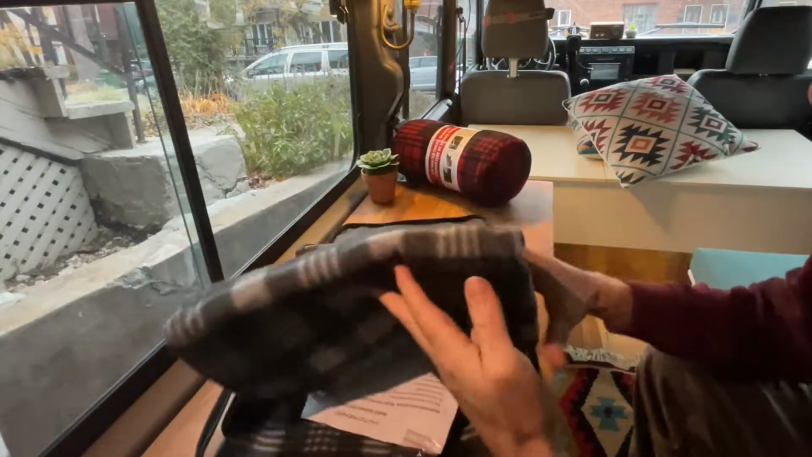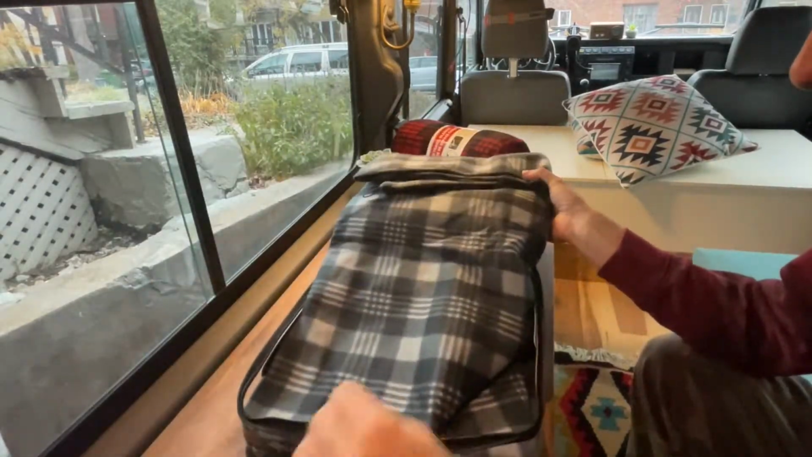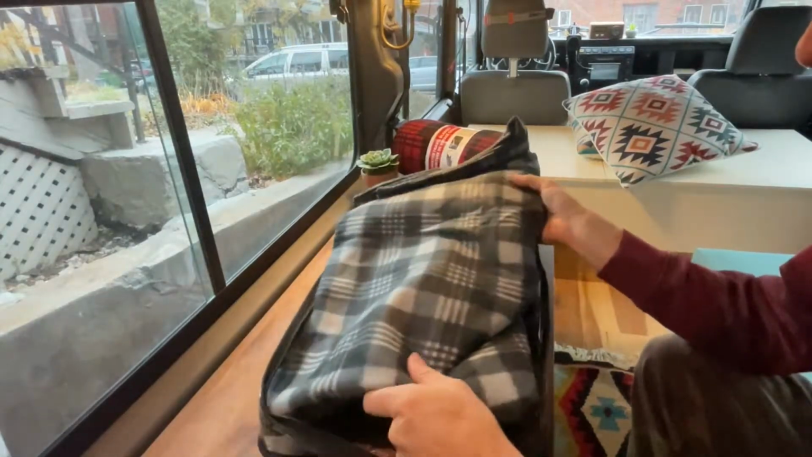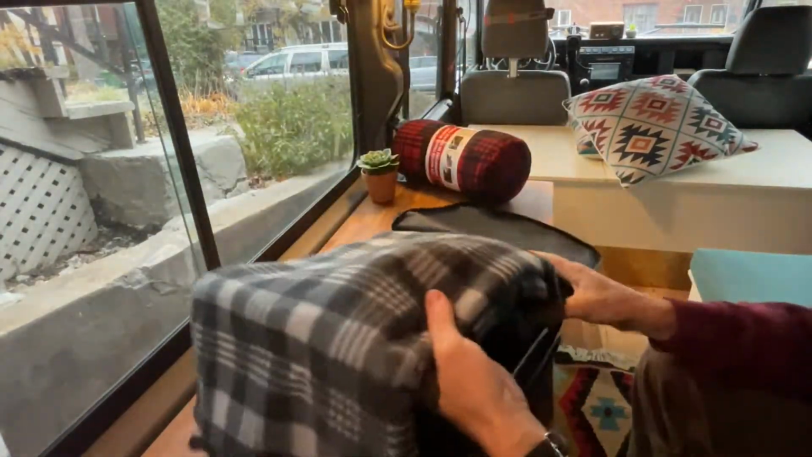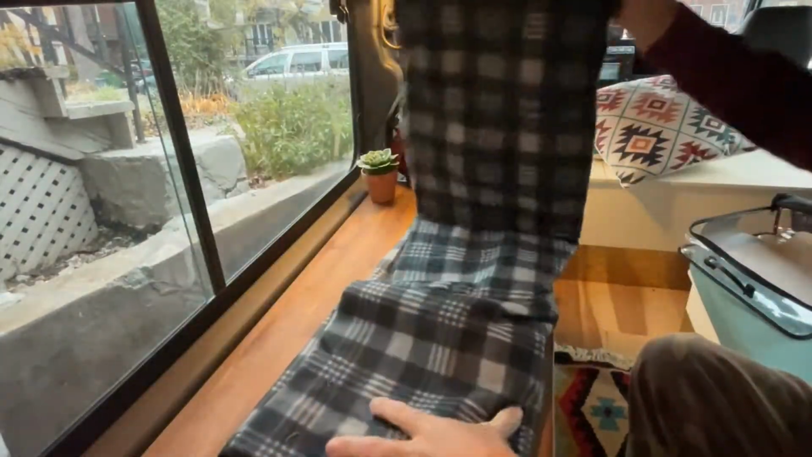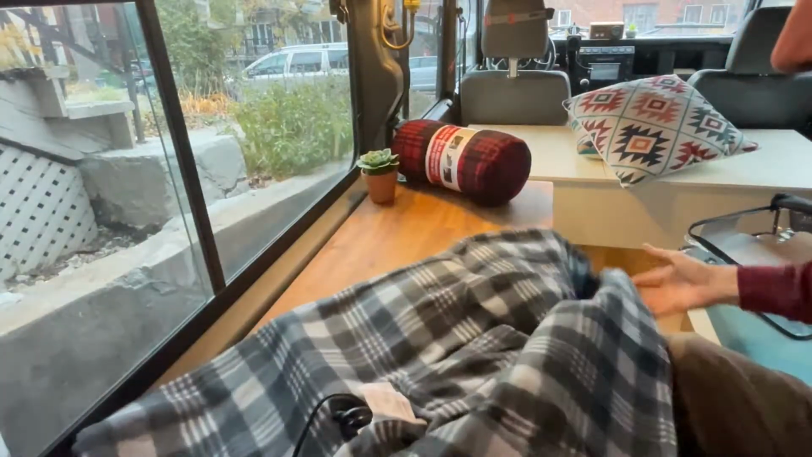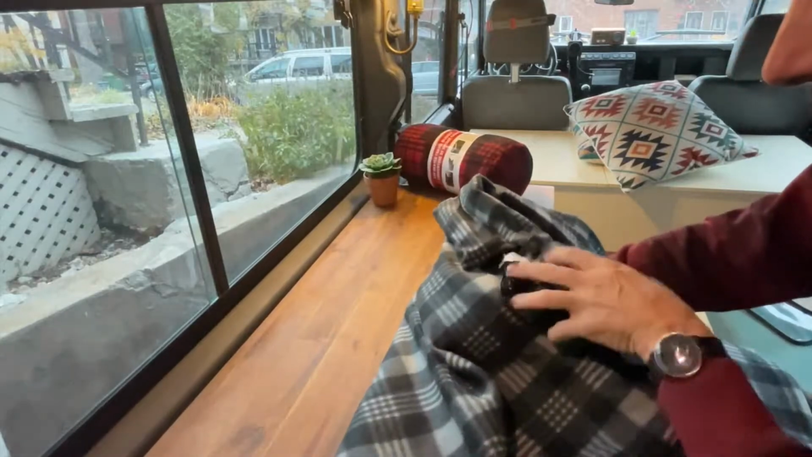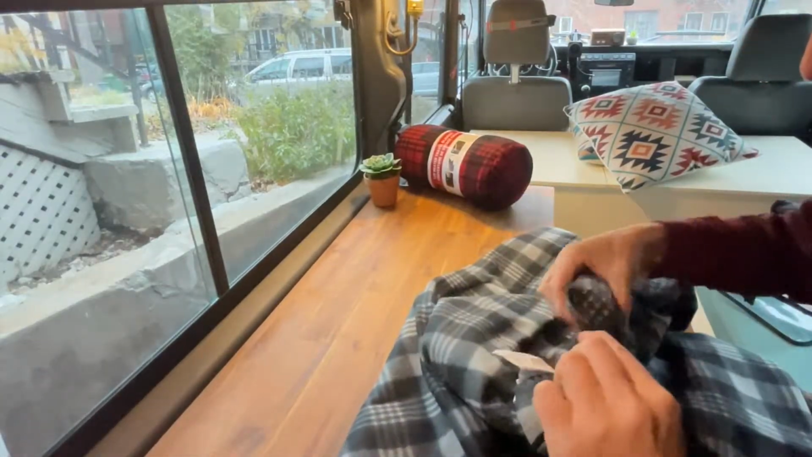Okay, so the blanket at first touch feels like you could feel the wires inside the blanket. Let's open it. There is a touch a bit like if there were some cardboard inside.